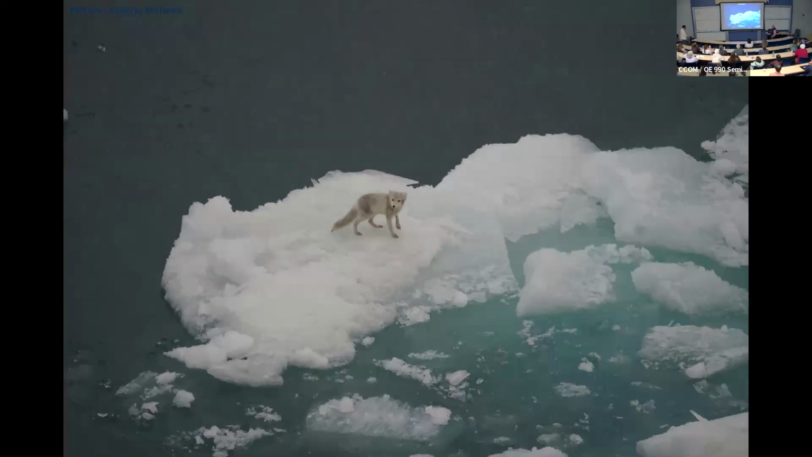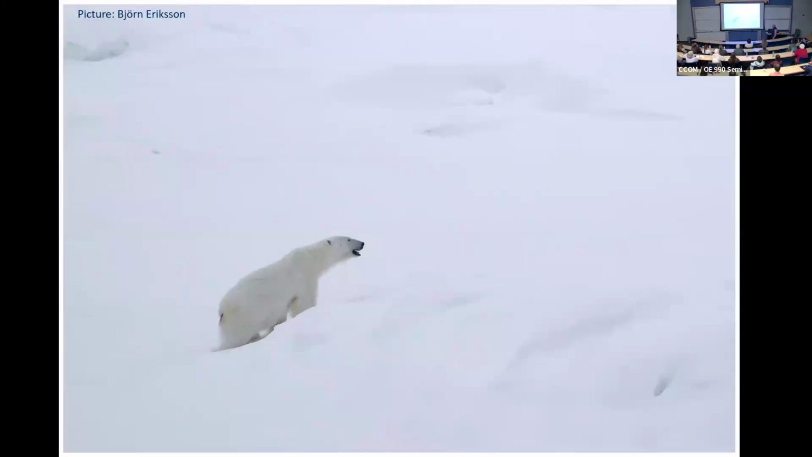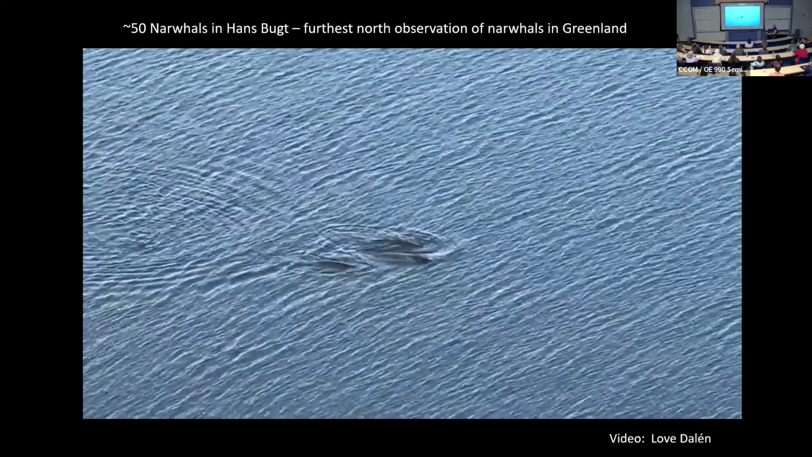Arctic fox, which was quite remarkable because they were, and we should have put the video in here, out in the middle of the ice, and they don't swim. And they're just amazing. They just jump and leap from one little piece of ice to another. And when the ice is thin enough that you don't think there's ice, they'll walk on water. And another polar bear, and the narwhals.